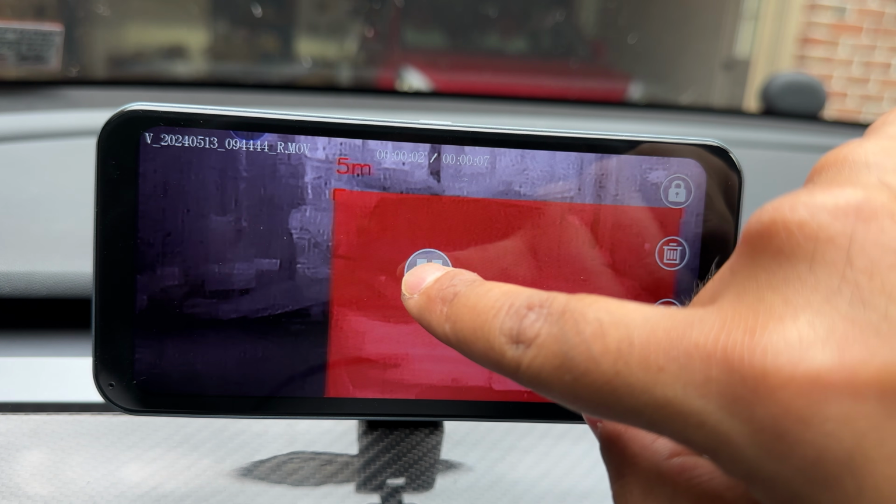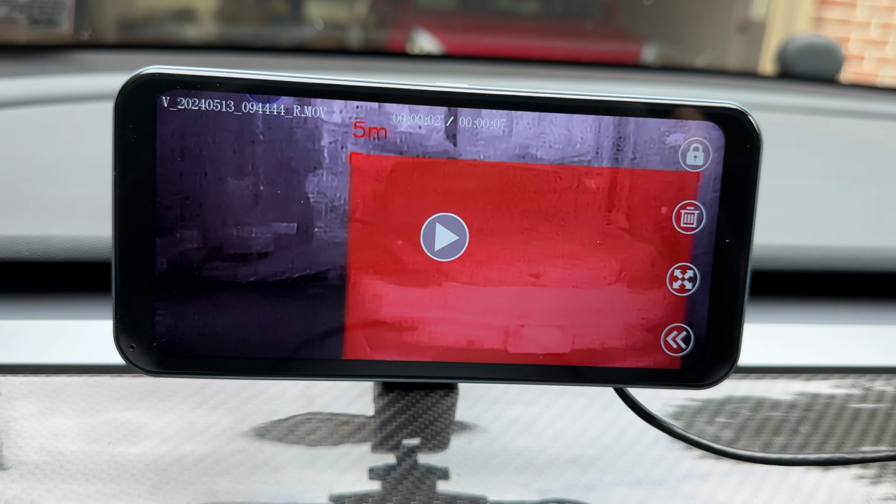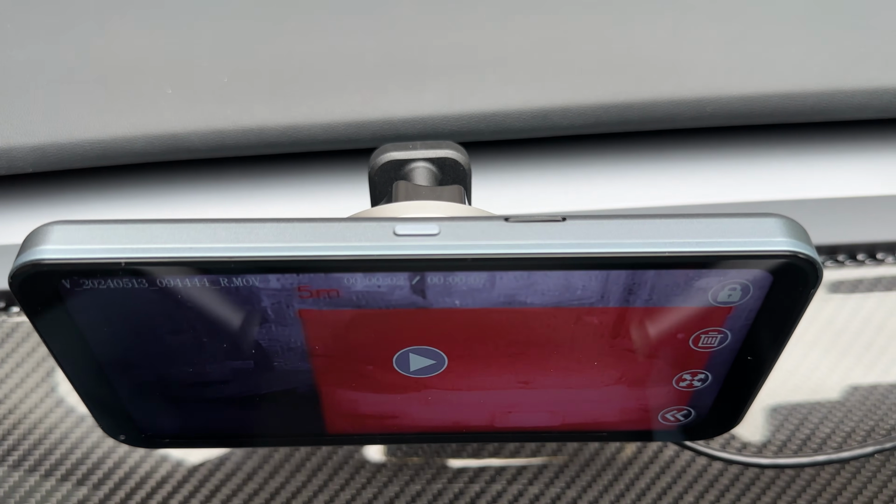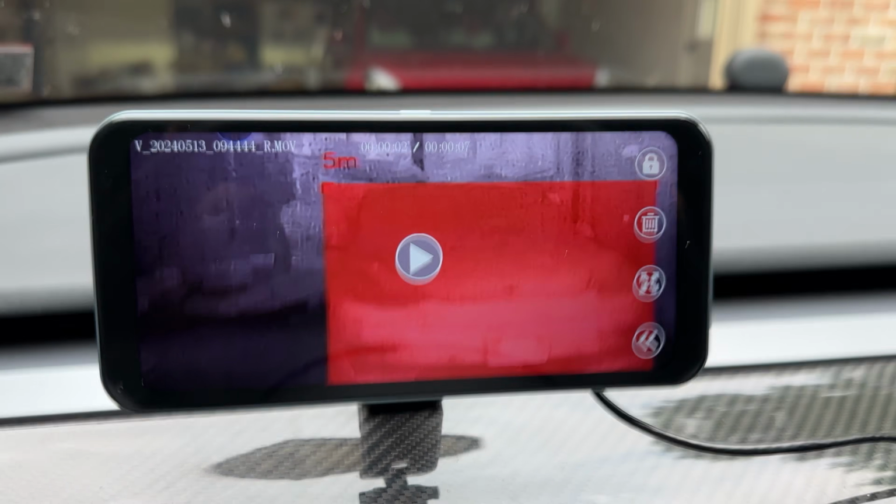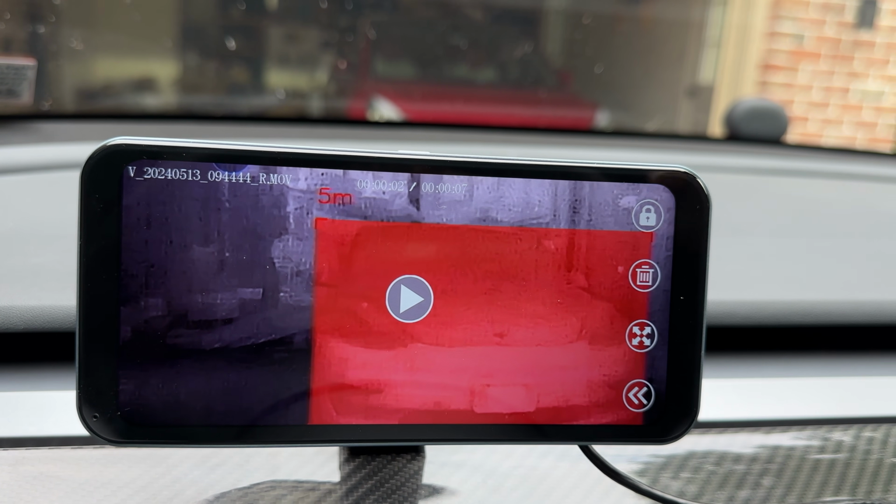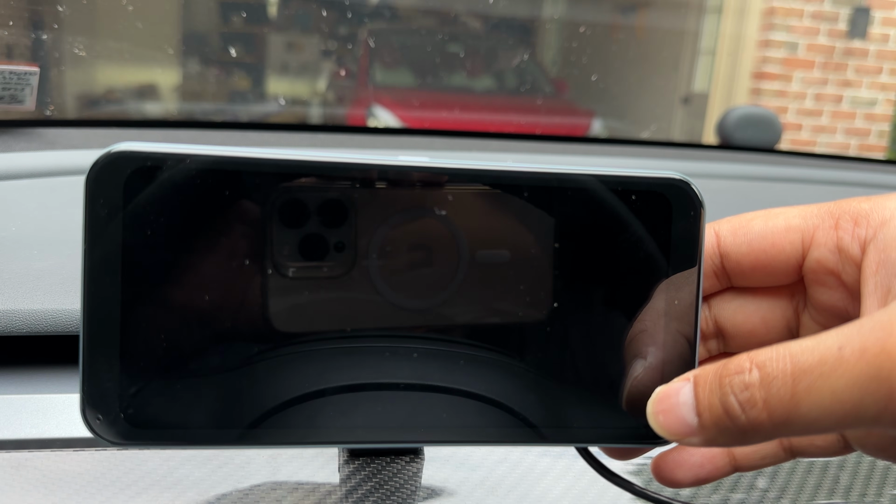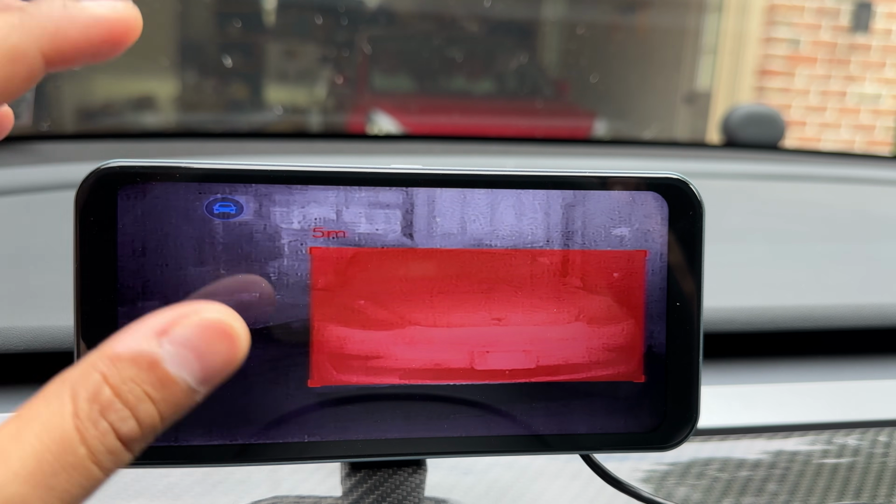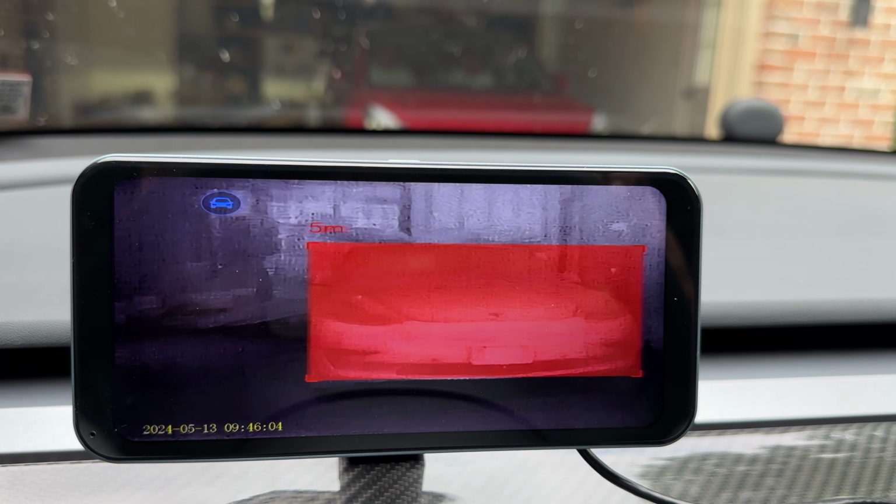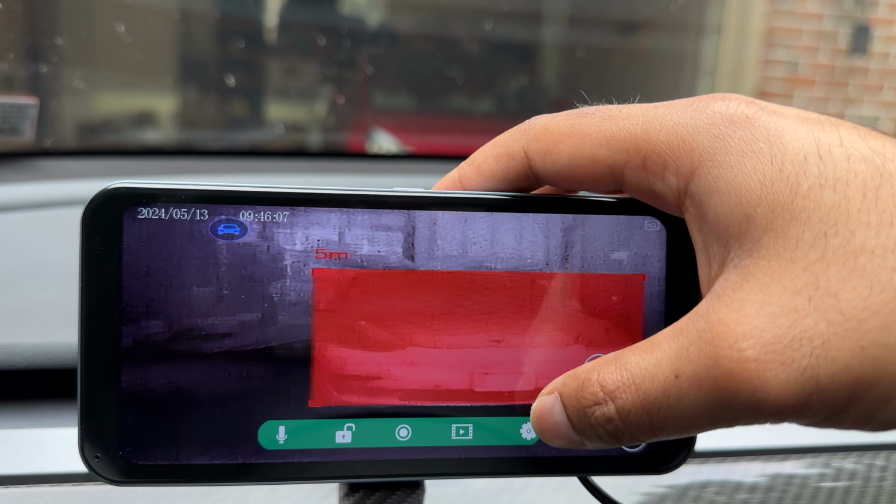The setting menu pops up and you saw that it has audio in it. I did have to put a micro SD card on top. So there's a port here for the micro SD card, and that's where this dashcam footage is popping up. And you can delete it, you can lock it, go back. And those are all the footages. So if we were to go back, that is what you see with that video playback setting, just like any other dash cam footage.